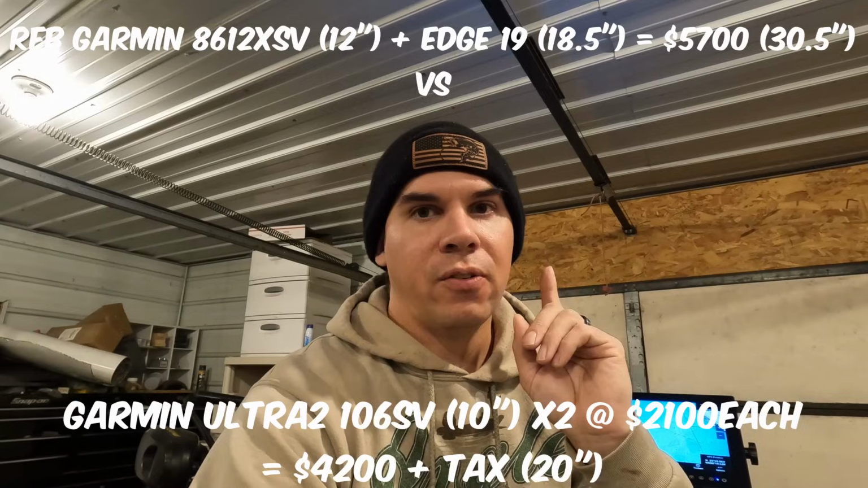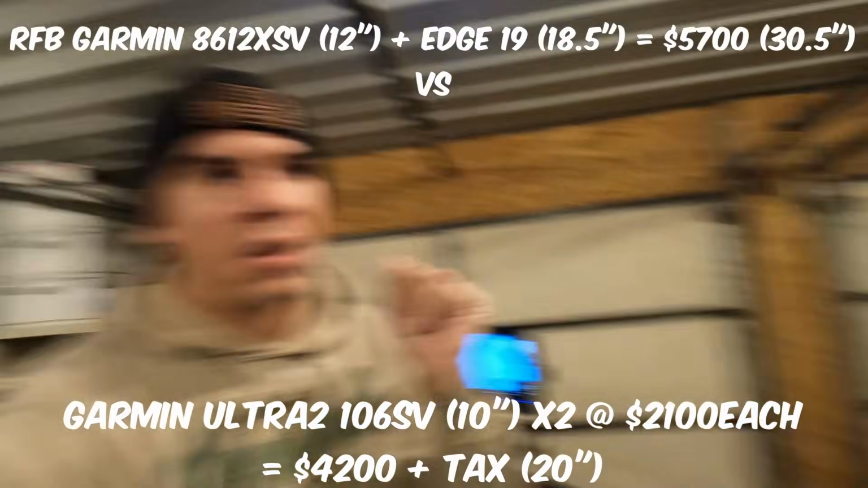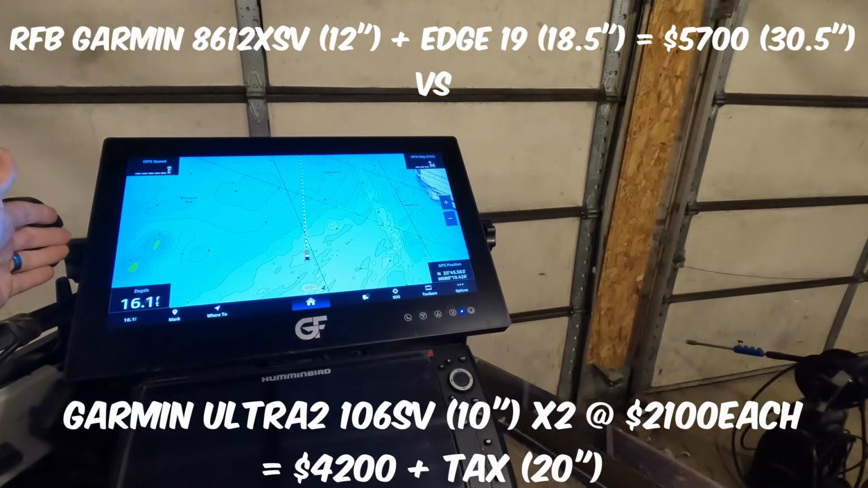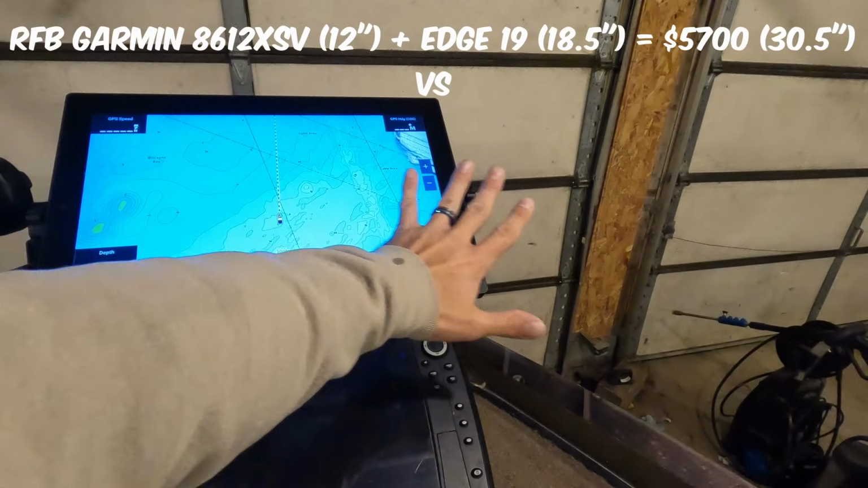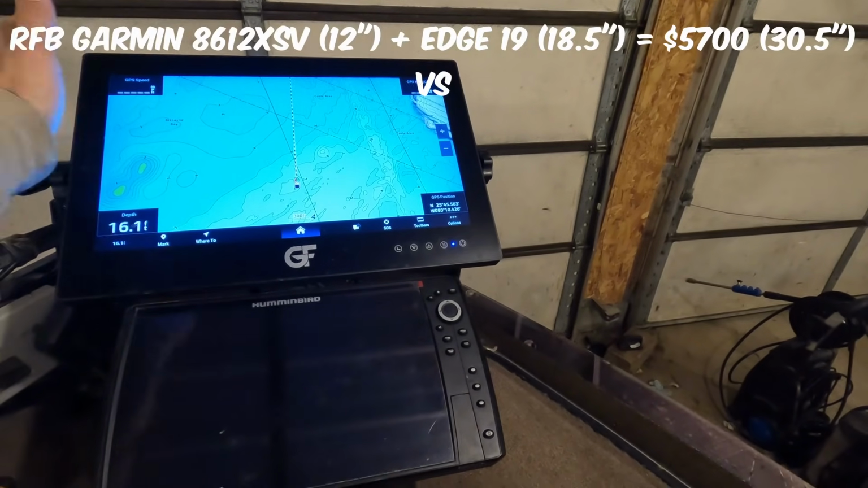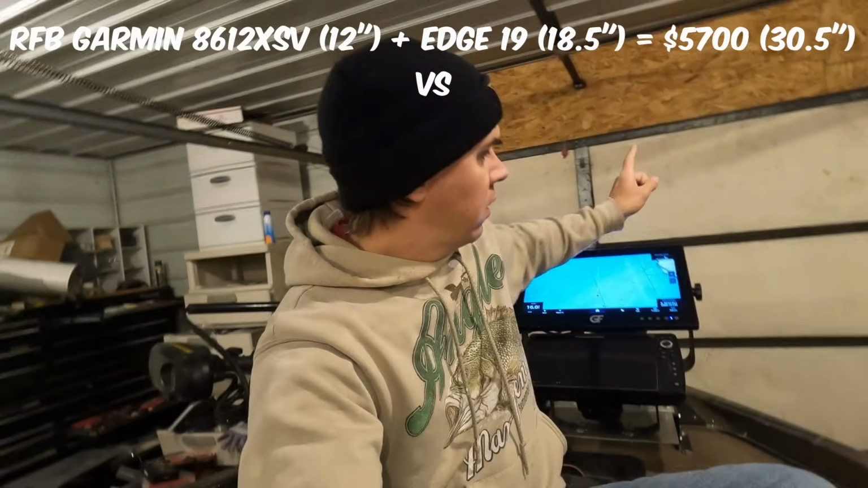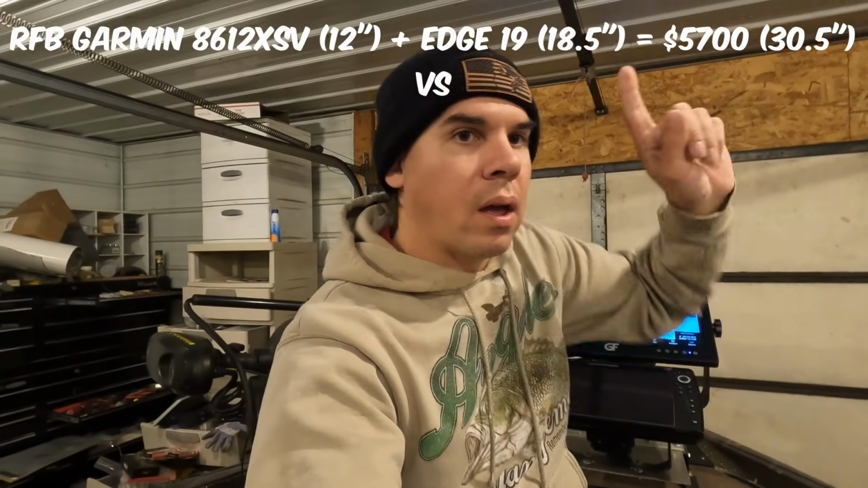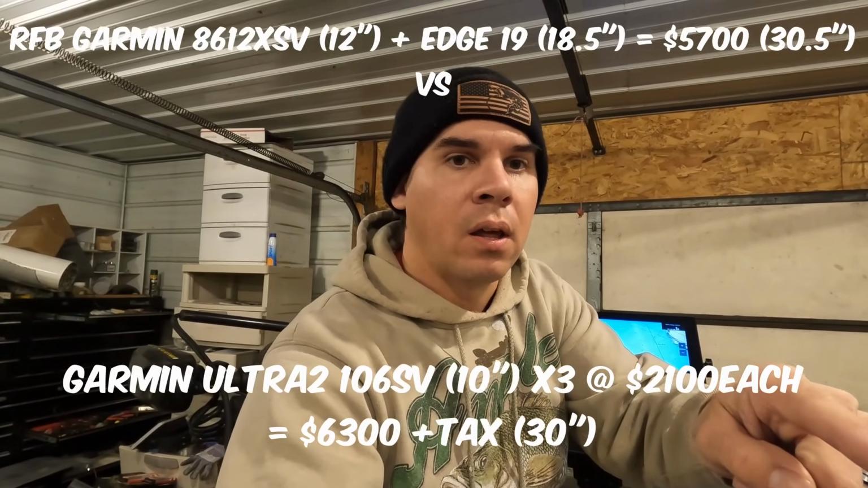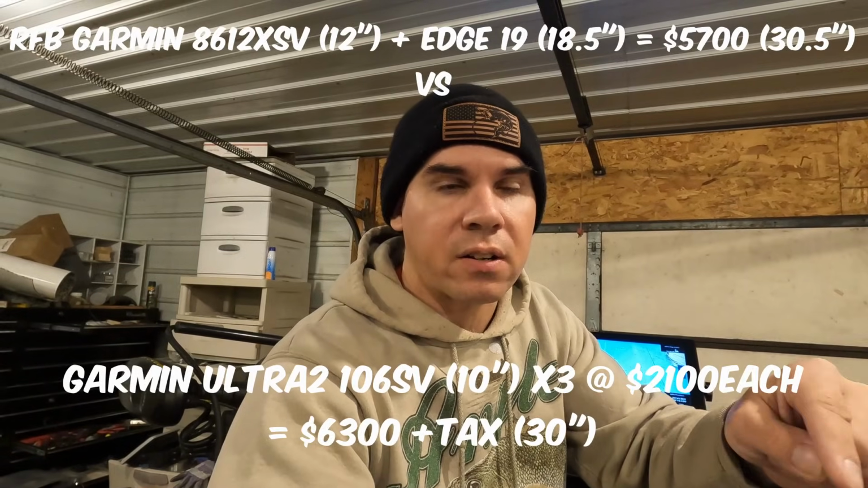So you're at $4,200 for that setup. Now, you're into that setup cheaper, but in reality, all you did was pay more for the same amount of screen that you get from just the Edge 19. And you've got to split that real estate between the bow and the console. Unless you go ahead and buy a third one, now you're up to $6,300.